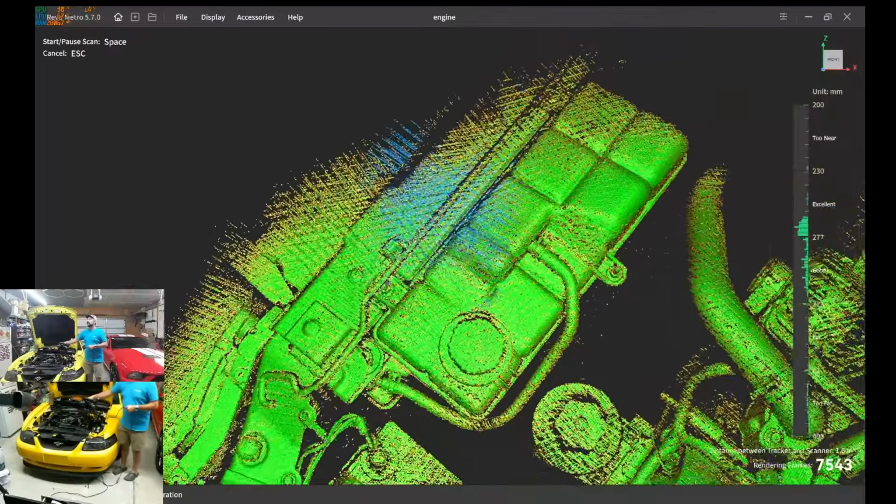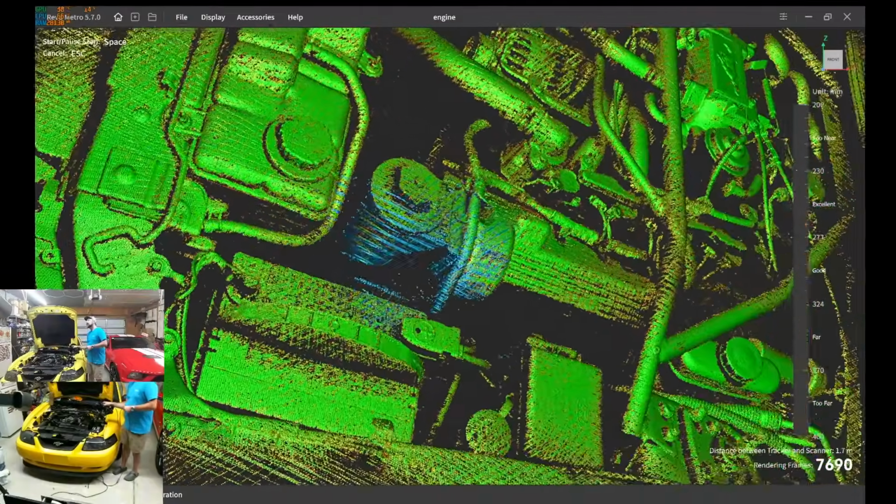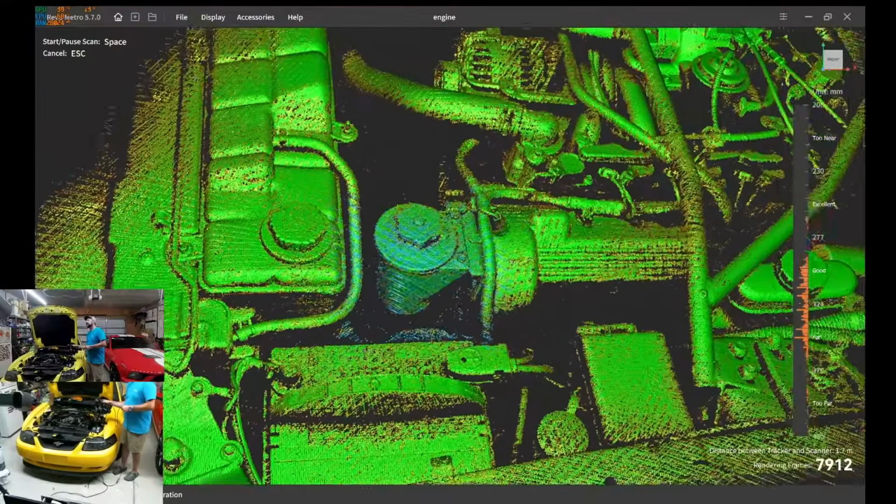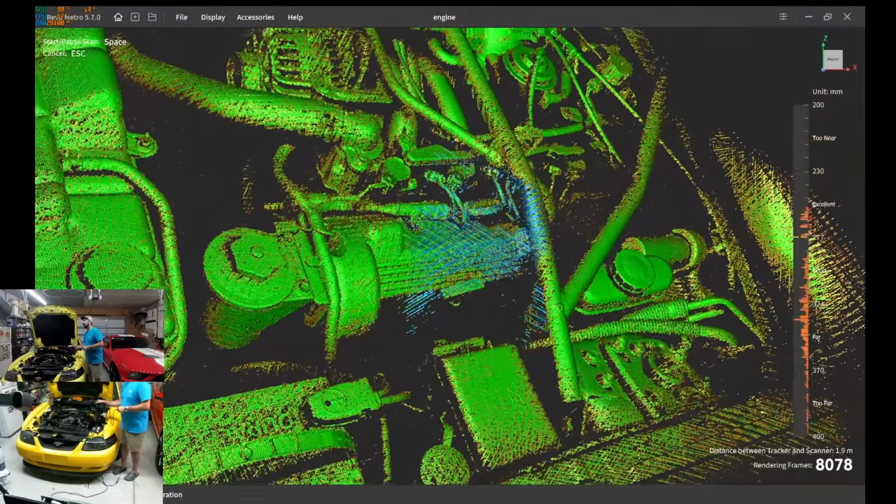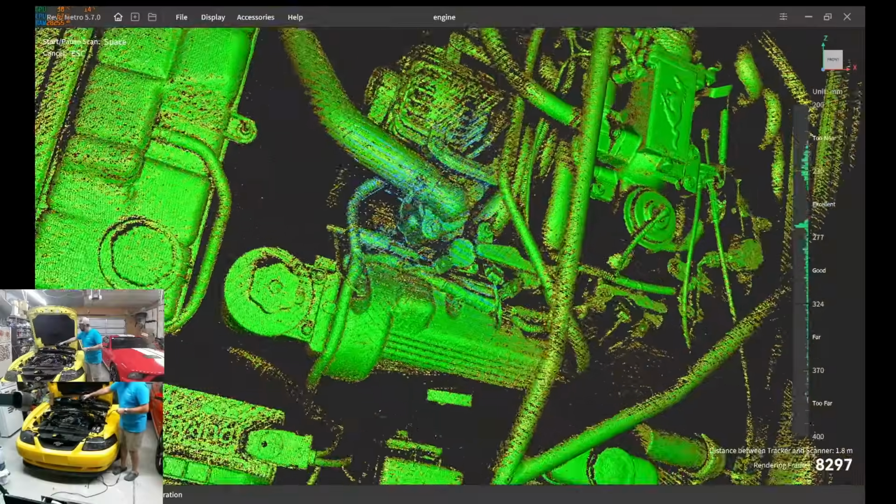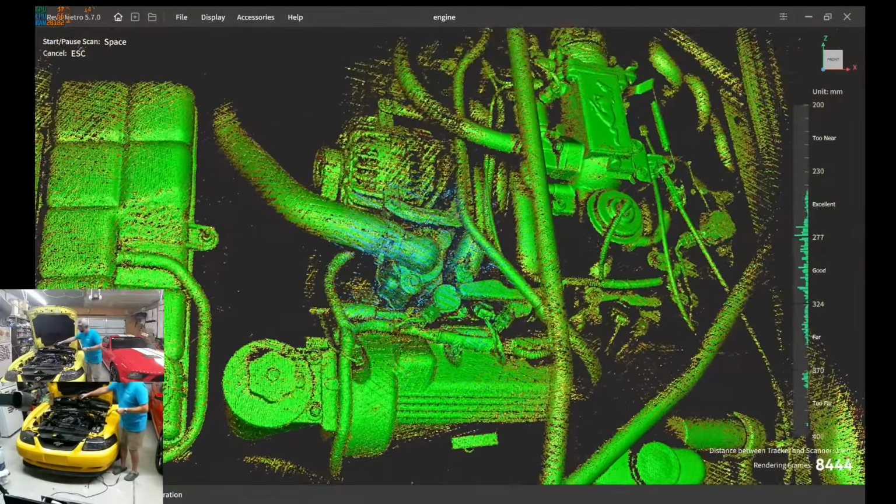But we're just going to get everything we can on this side. This is the power steering box. Reservoir. See if we can get some of this valve cover. Now again, if that strut bar wasn't in there, I know I could probably get in there a lot better, but it's a lot of black parts on this engine bay.